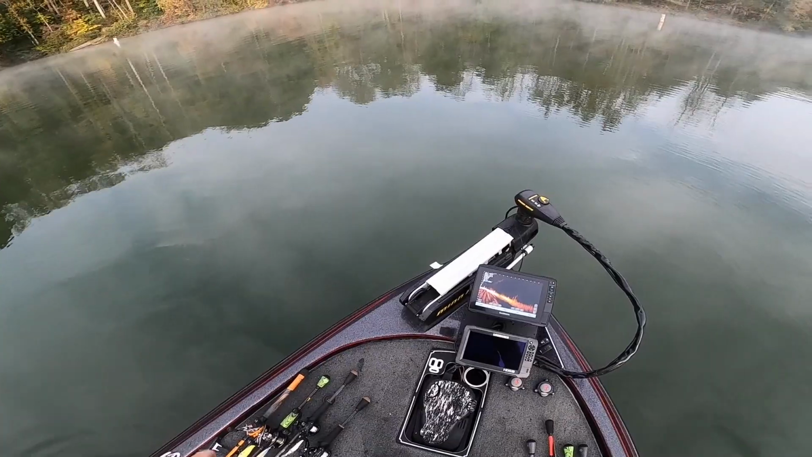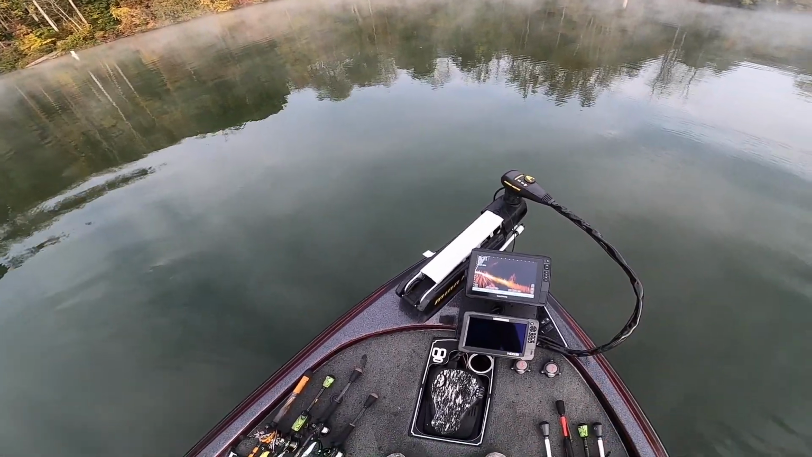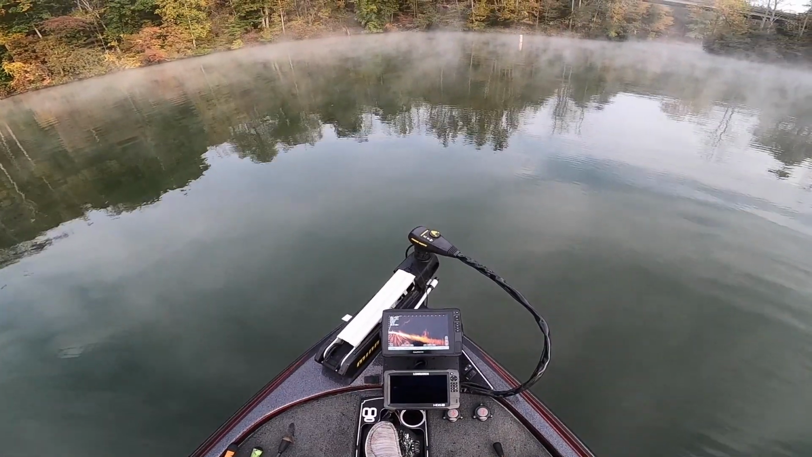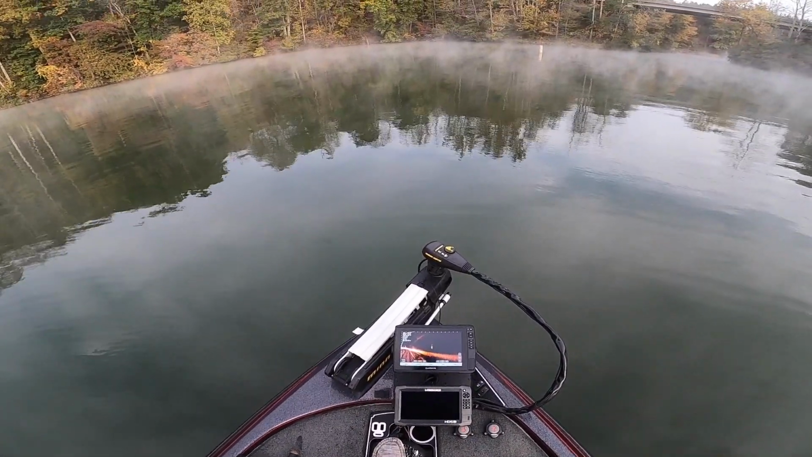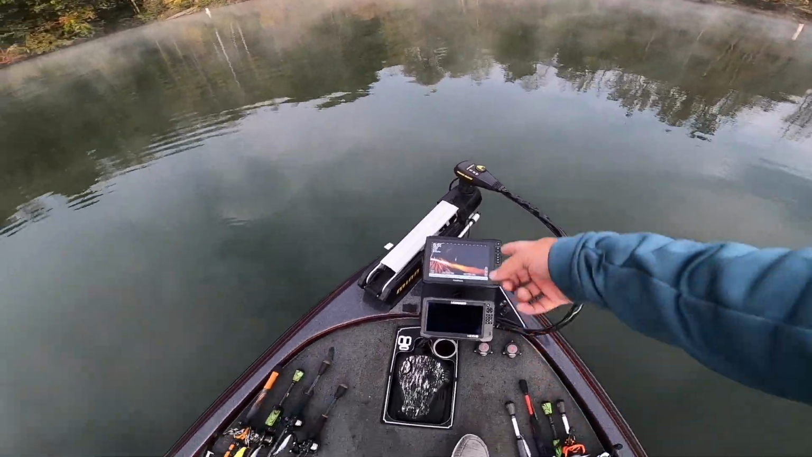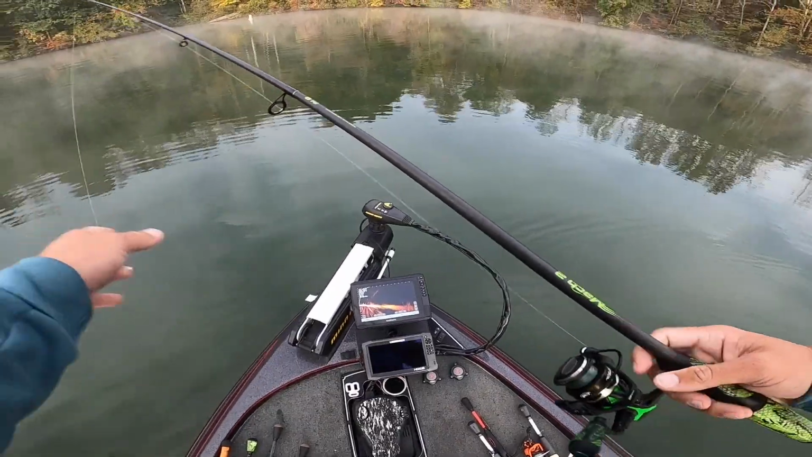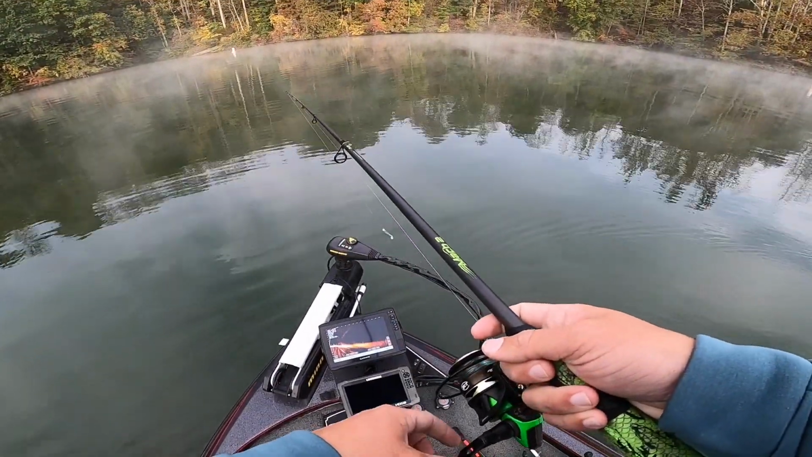All right, so we downed the Pop-Tart. Now, we've got fish literally right here swimming around us. I mean, I can see them. I just saw one jump over here. You can see there's two fish right there. There's fish here just kind of cruising around, so I figured, hey, might as well try and make a cast or two.